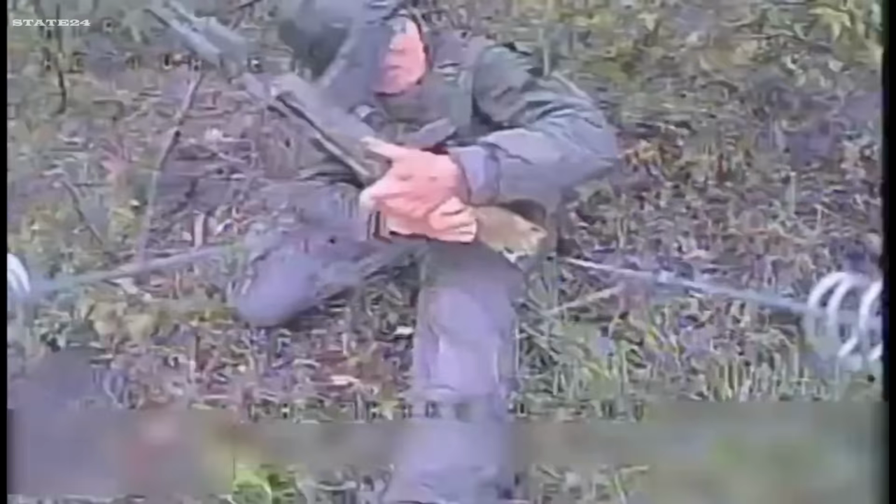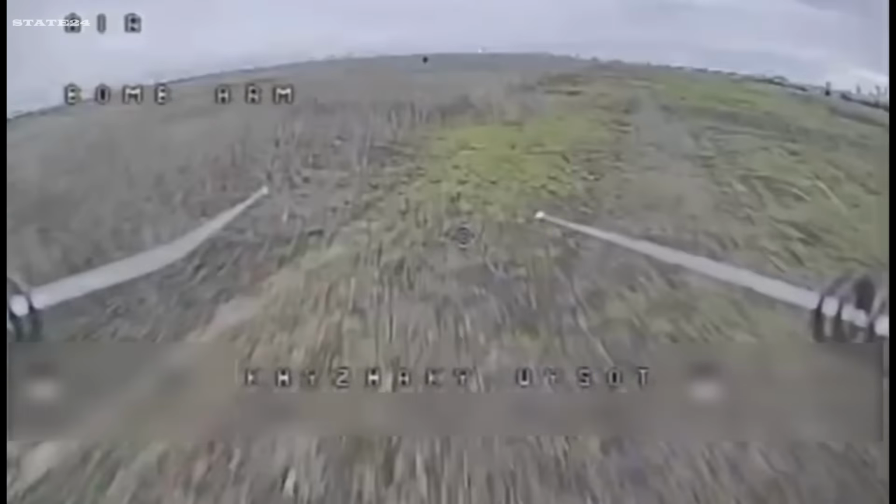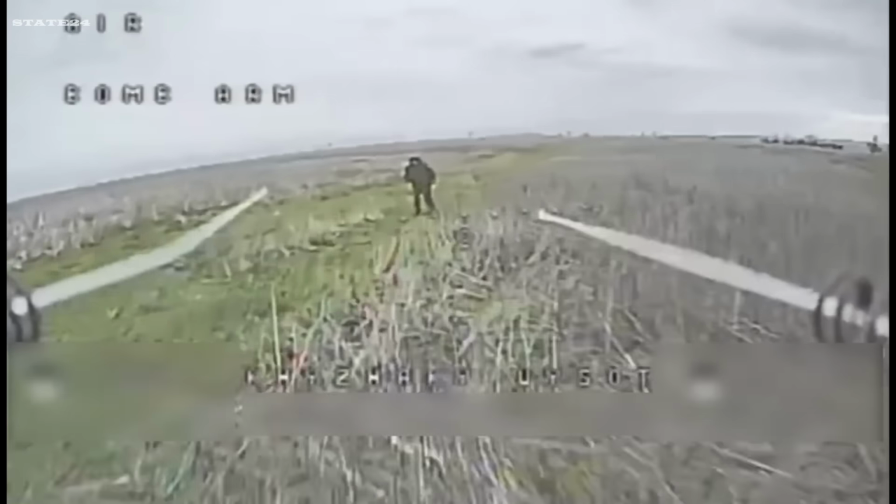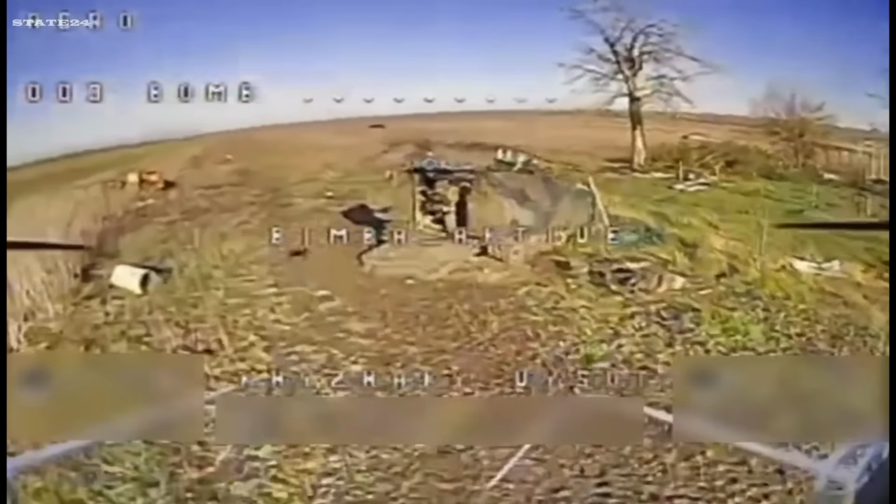The drone operator waits, then strikes. This isn't chaos. It's systematic targeting of soldiers who behave like they're not even in a war zone. When infantry moves like they're alone on a training ground, what does that say about their command, their training, or their will to survive?